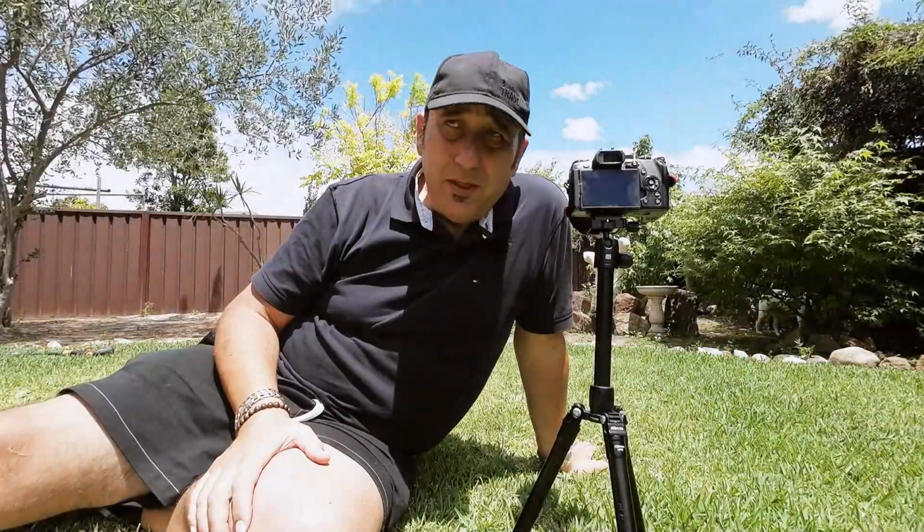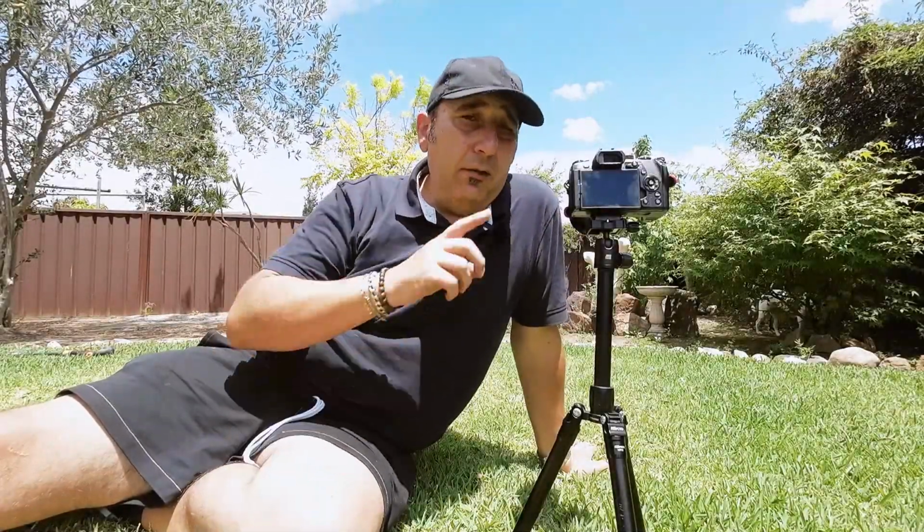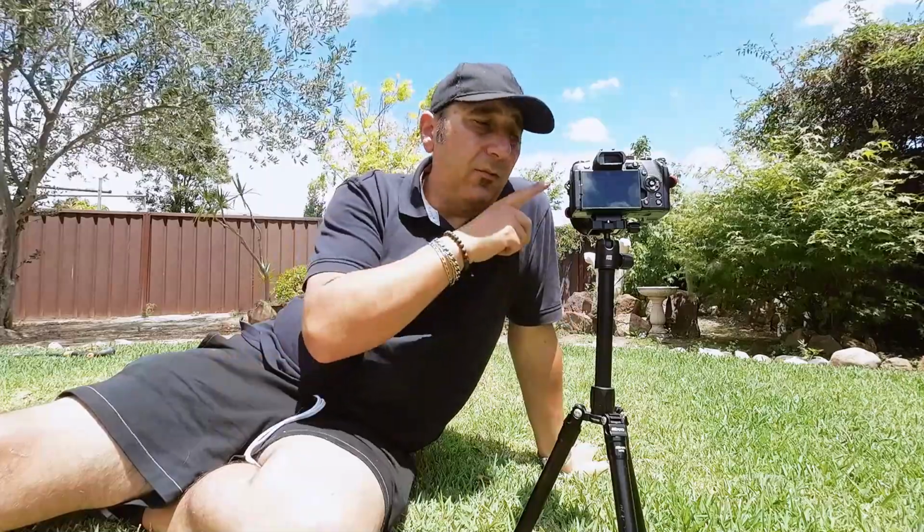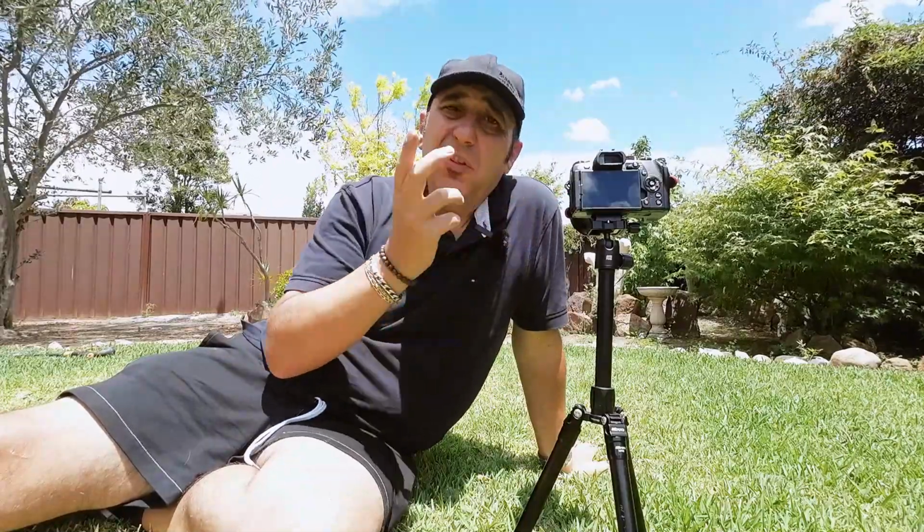Okay, so to wrap it up then, you need obviously a filter, or you can use a dedicated infrared camera, but you got to get an old camera or something, or buy one, and once it's been converted to infrared, that's it. You can only use it for infrared. You can do that if you want, but the easiest way is just get a filter. They're cheap. So then you need a tripod, because you got to do long exposure.